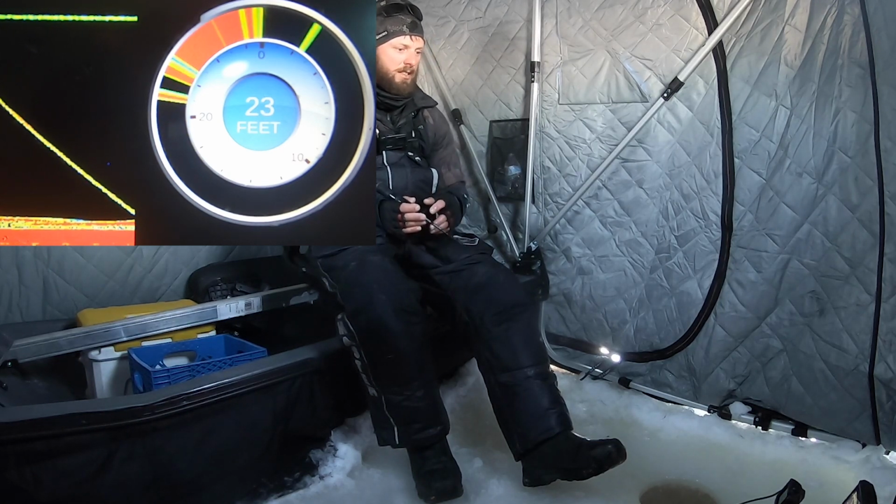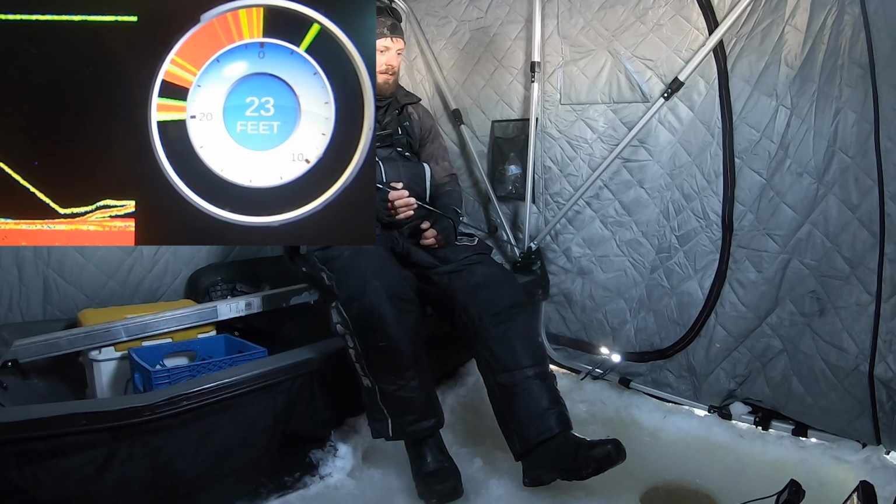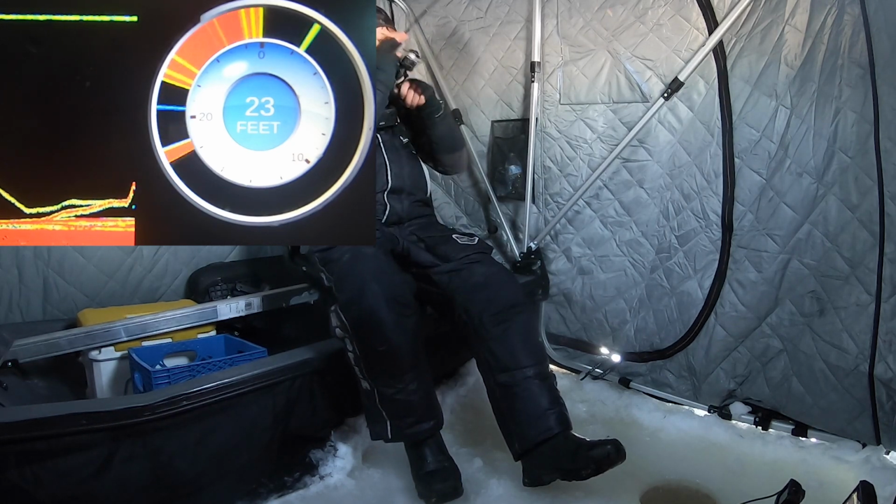Back down to him here. Rattle it up above him. Look at this, flying. Ooh, kind of stalled out though. He's still gonna eat. Got him right there.